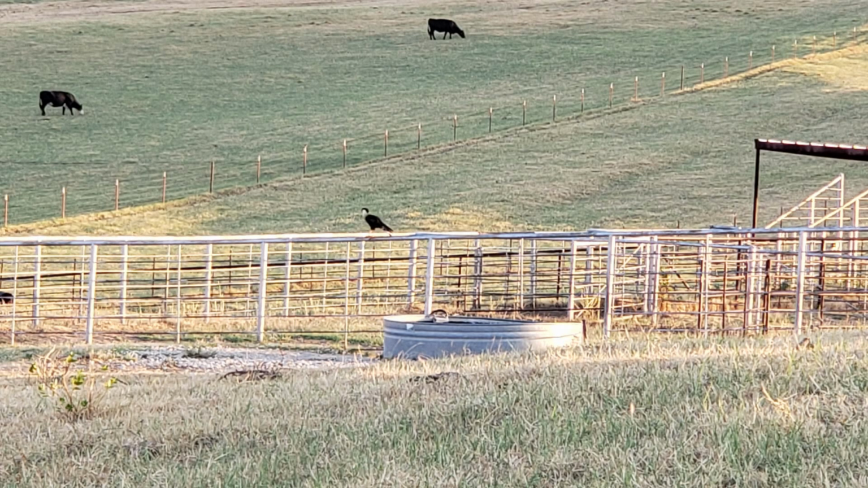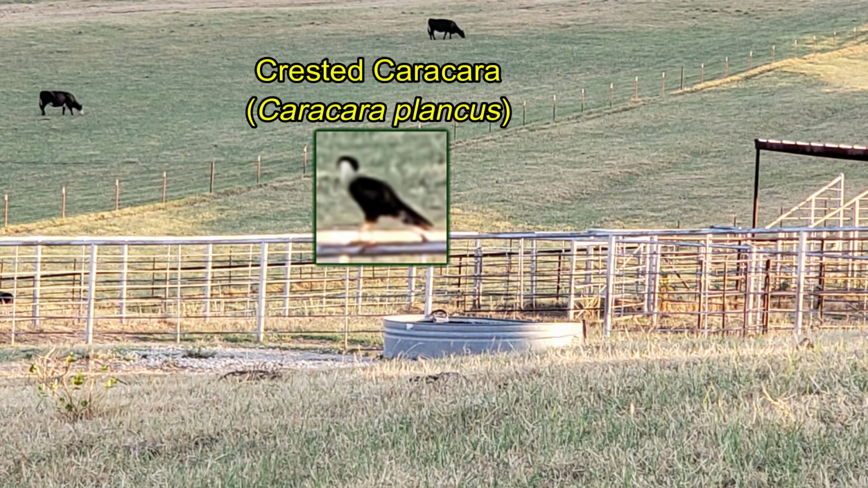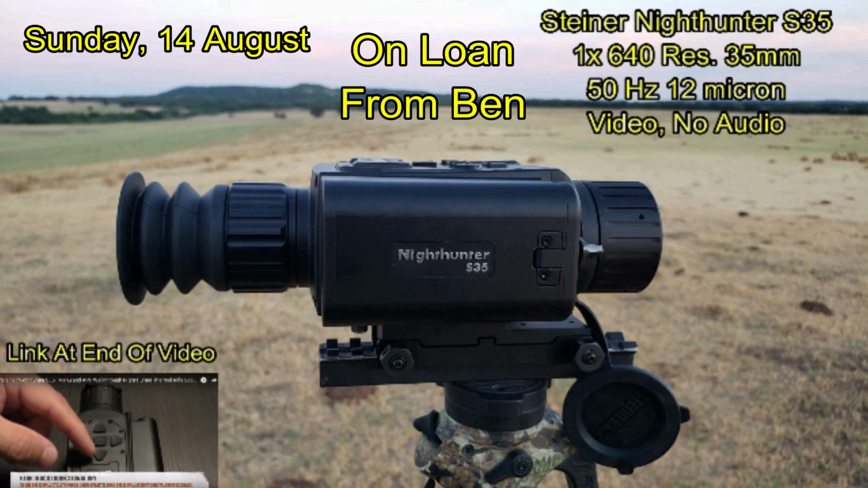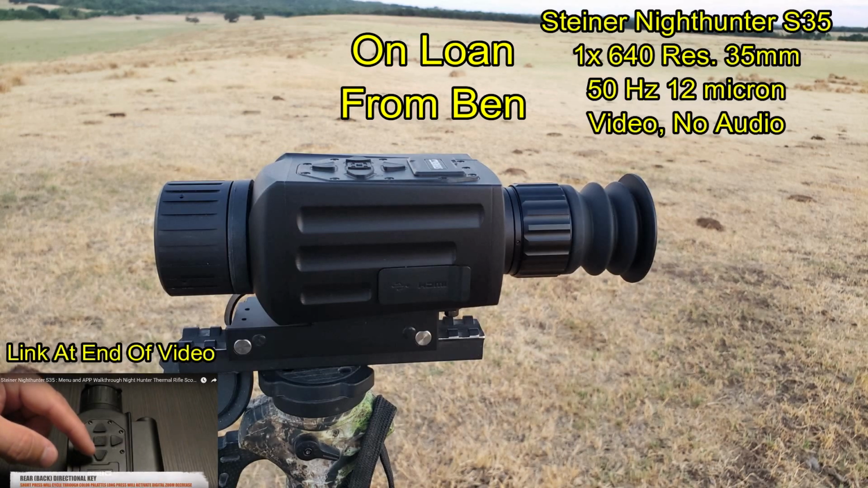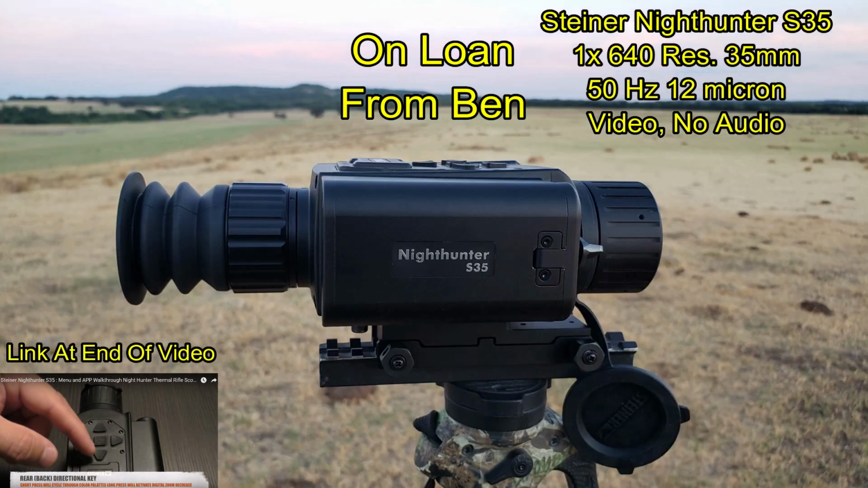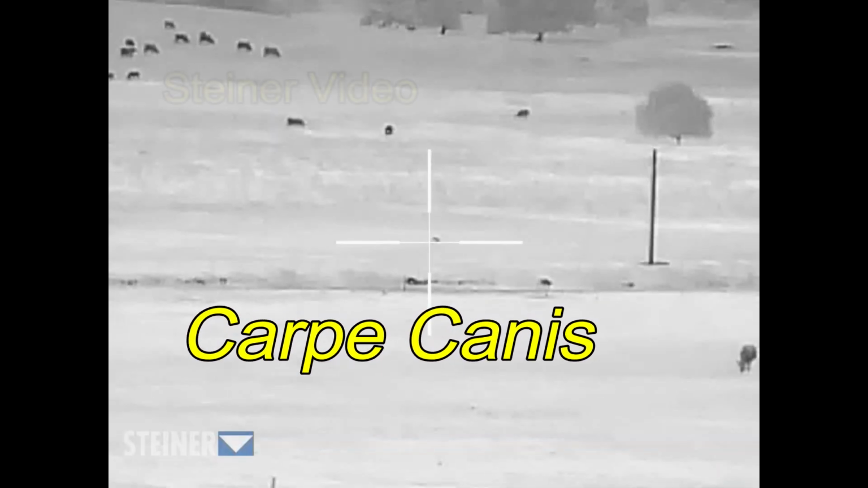I'm now on a different property. The sun's going down, and I've got a crested caracara there on the fence. I've never seen one of these before in Montague County. I've heard people mention them, but this is my first. However, I'm here early because I have a new toy, a Steiner Nighthunter S35. It's a 640 resolution thermal weapon sight that I'm going to be testing out this evening.